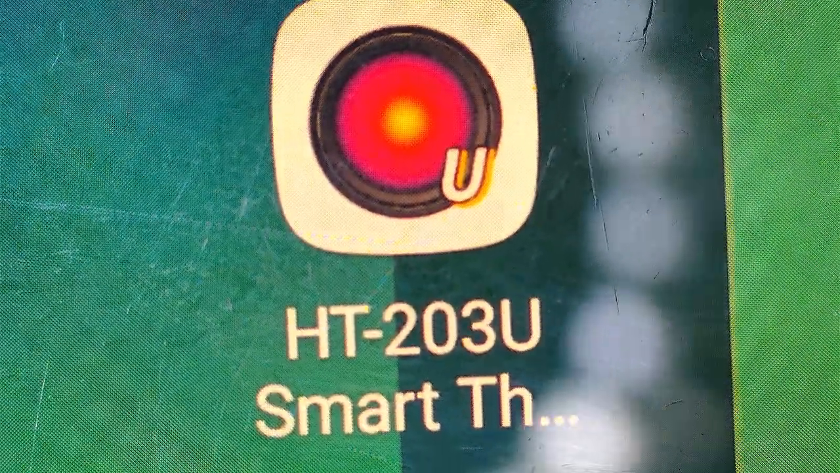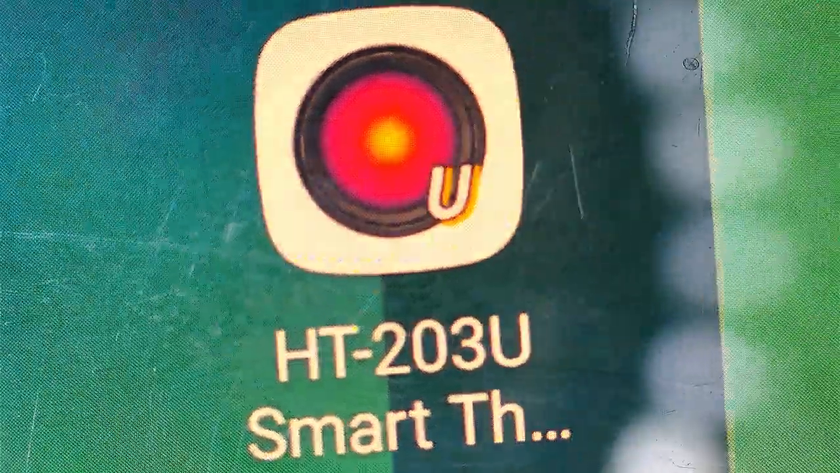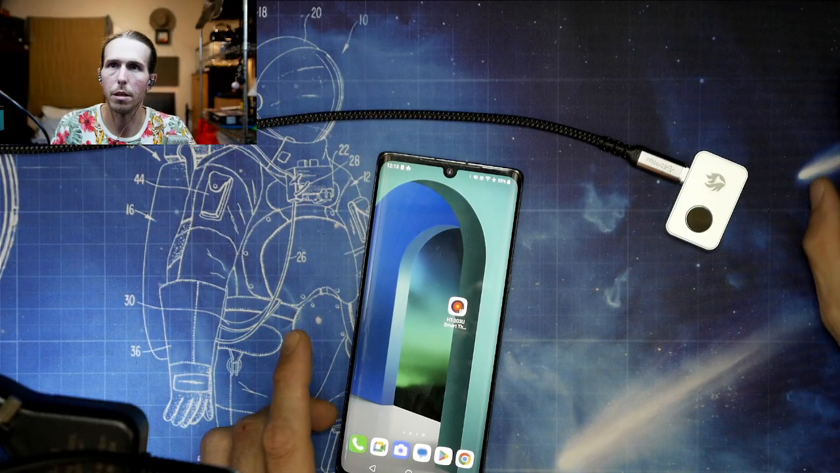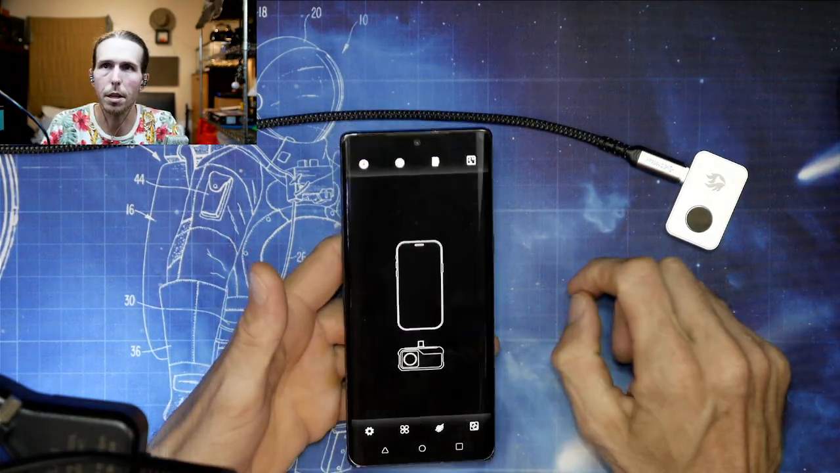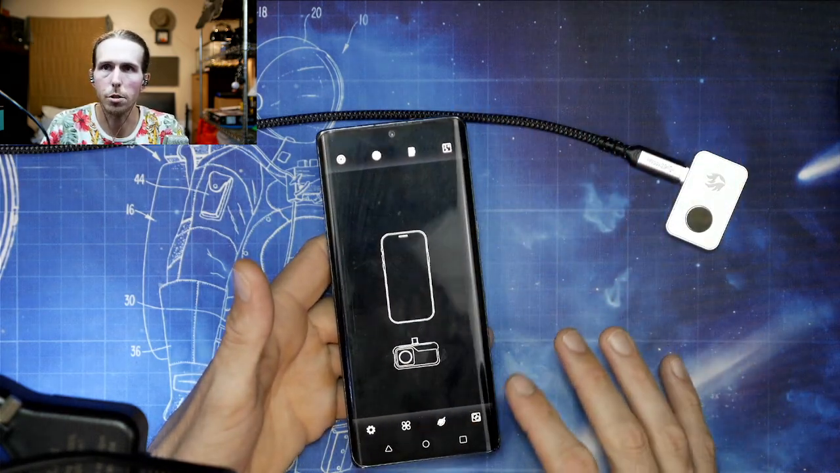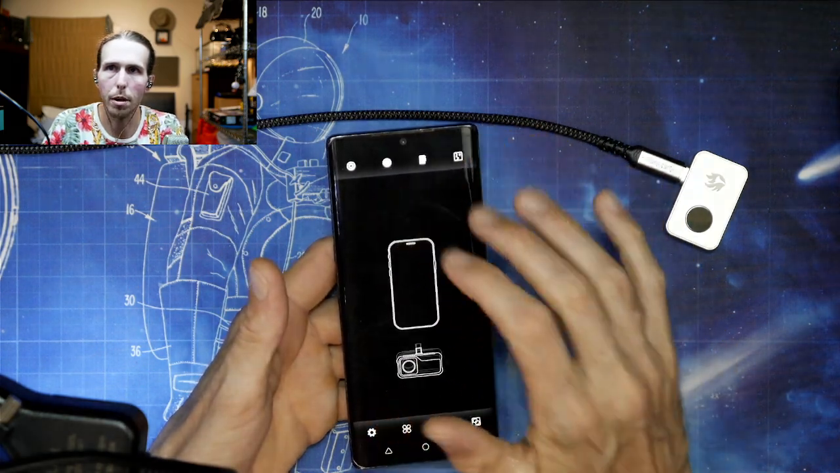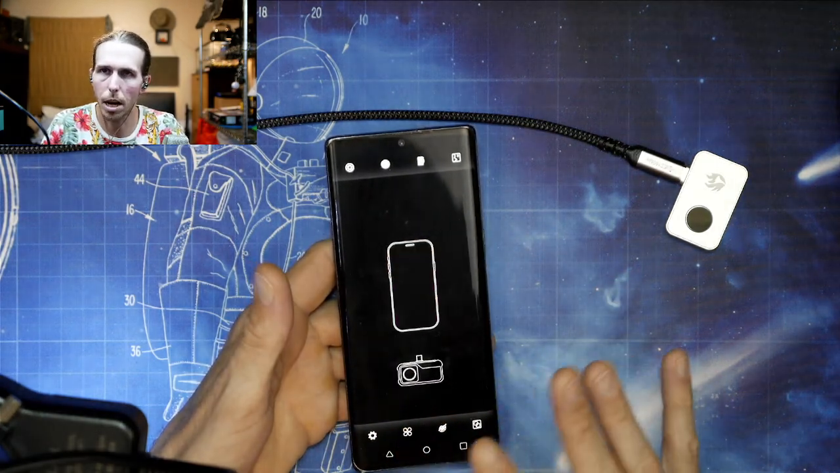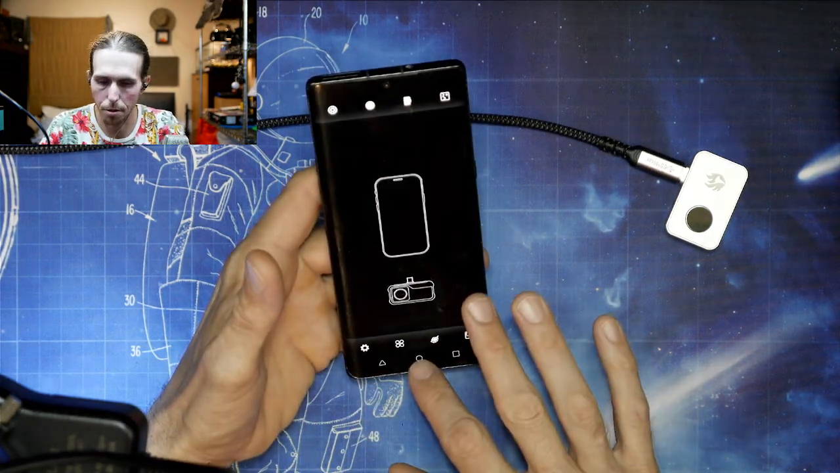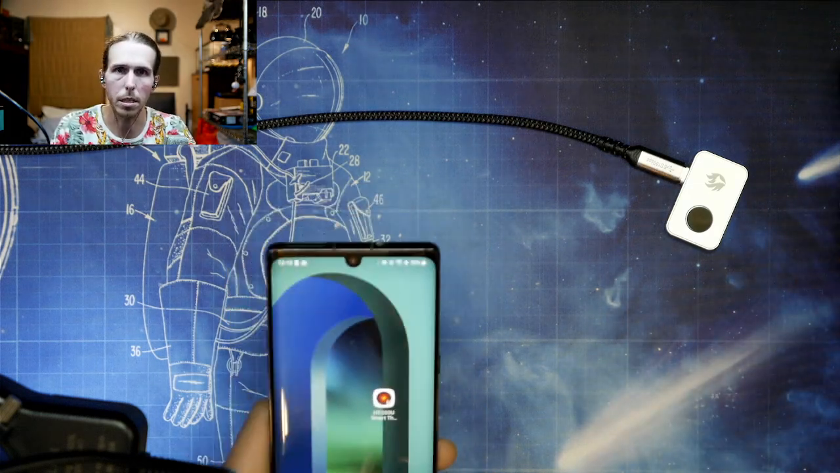All right, so this is the app here. It's the HT203U Smart Thermal, whatever. That's the app that you're going to use. When you click on it, it has a nice little interface. It'll tell you to plug in the camera. It's got all kinds of options. You can record video, take stills, preview them, and calibrate the thermal camera. It's kind of basic, but there's still a lot of stuff that you can do with it. It'll do pretty much everything that you need it to do. And as far as the quality goes, it's decent.